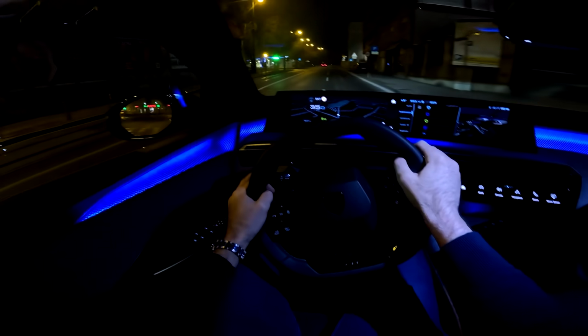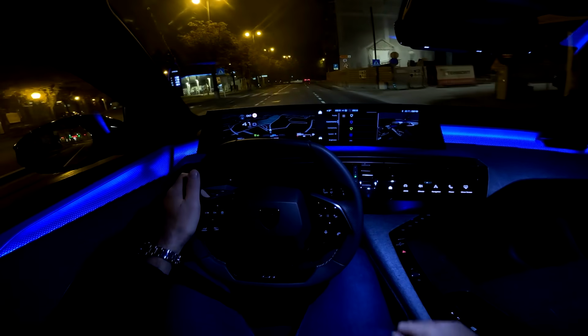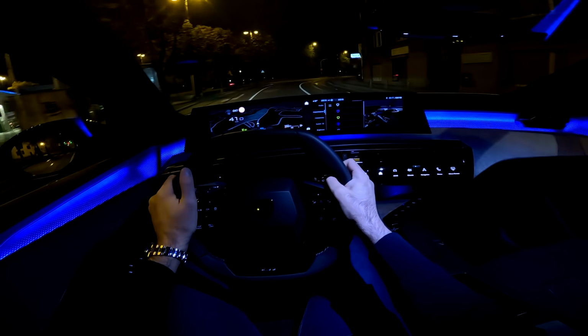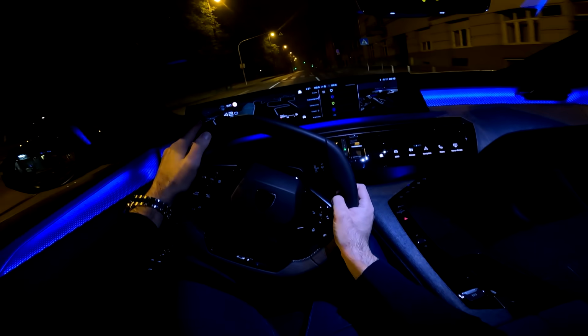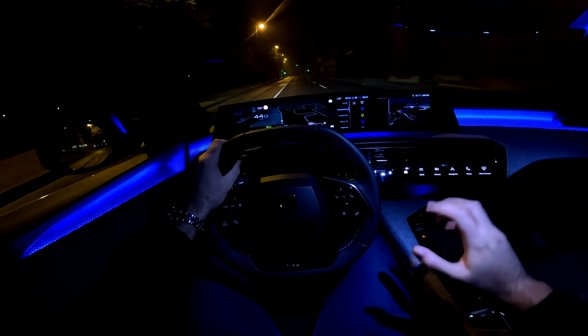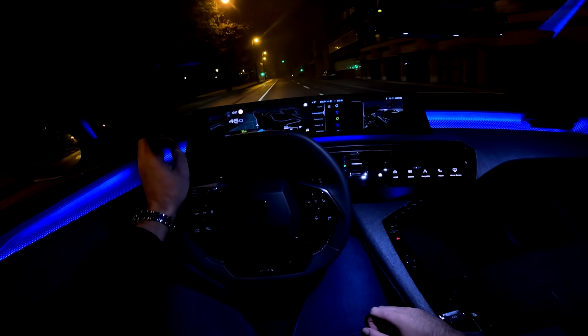And here we have the bumpy section, but I can tell you that the drive in this car is just so smooth. I'm loving every kilometer in it. And now we have the speed warning. So basically when you go over the speed limit, you will have this warning.